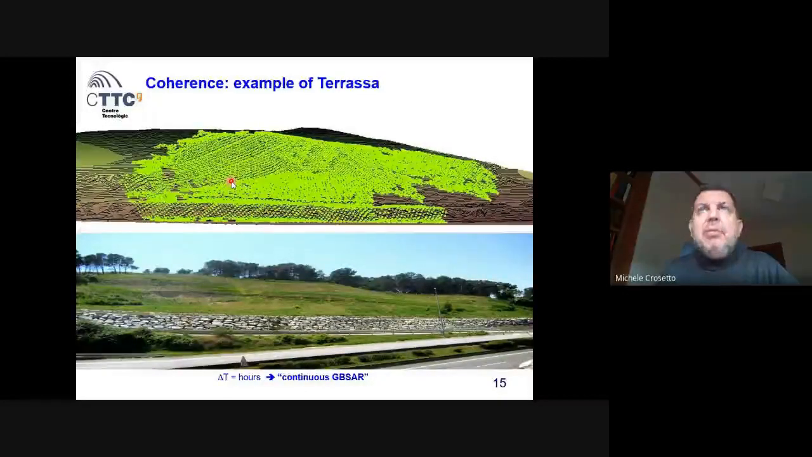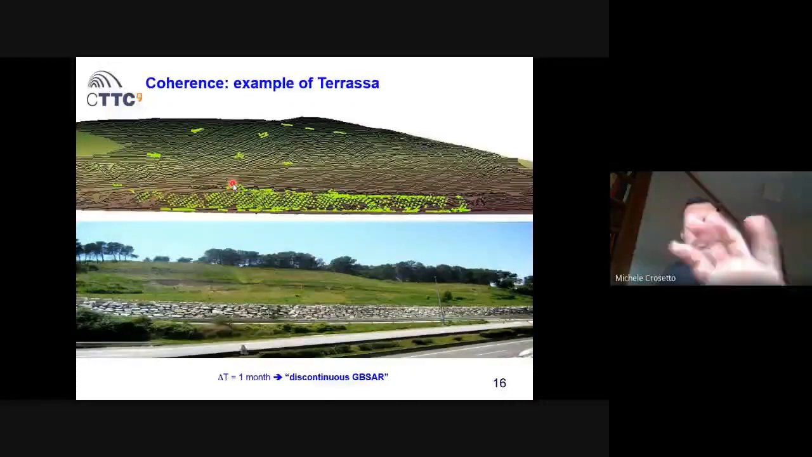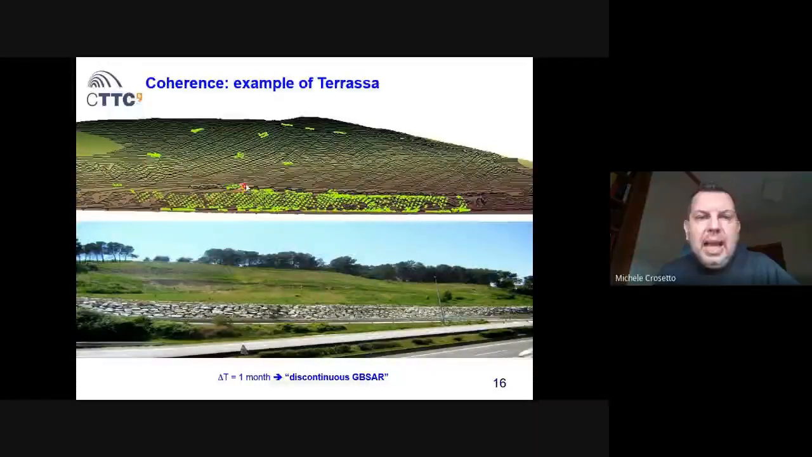Well, what happens if we do the so-called discontinuous GBSAR? So we come after, for instance, 1 month. After 1 month, this is the situation. We have the same object, but in this case, the measurement points, these light green points, are basically clustered in the stone wall and in a few other locations in the landslide body. But of course, we are losing the complete coverage of the landslide.